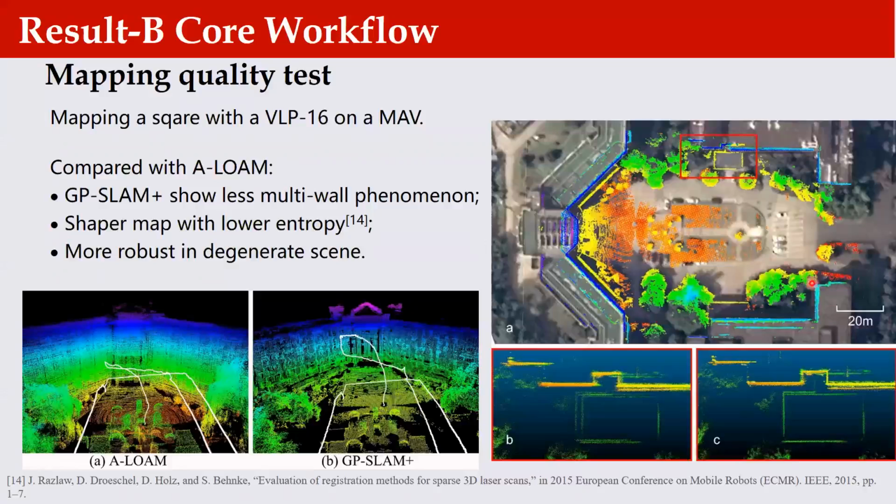Our maps show good alignment with the satellite image, with a maximal gap less than 1 meter. In the partial views in the right figures, the map of A-LOAM contains multiple phenomena, but ours does not. Our map is also sharper with lower mean map entropy.